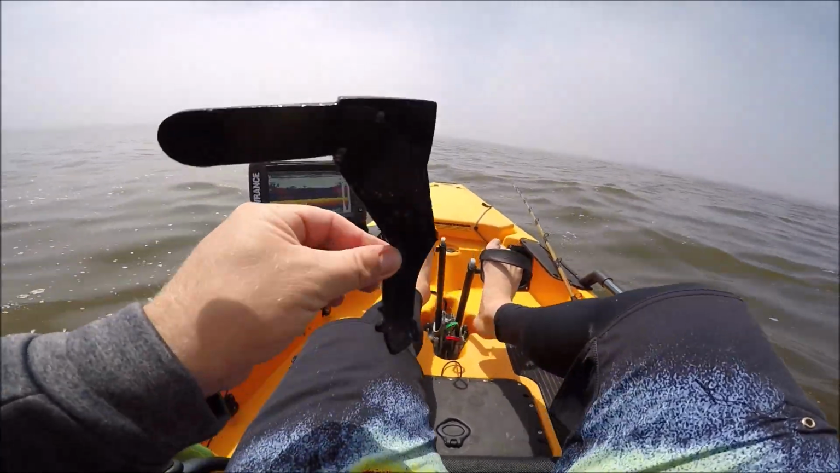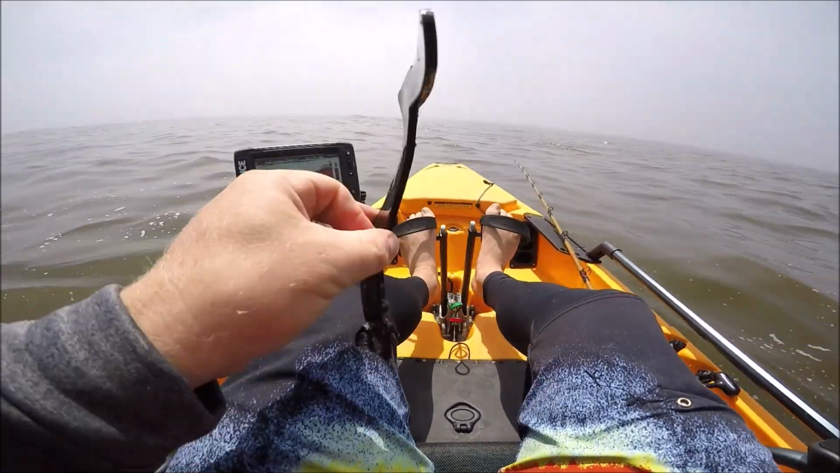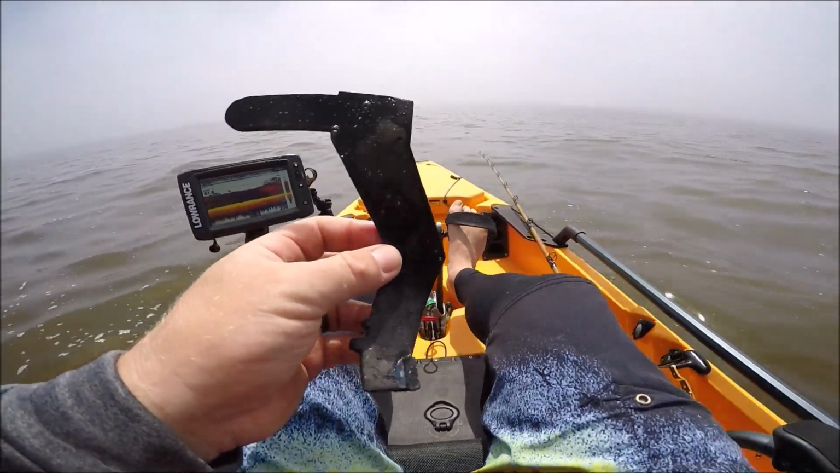Pick up your trash, and if you see trash in the water, help us out, pick it up too. Easy to pick up when you're in the kayak, close to the water.